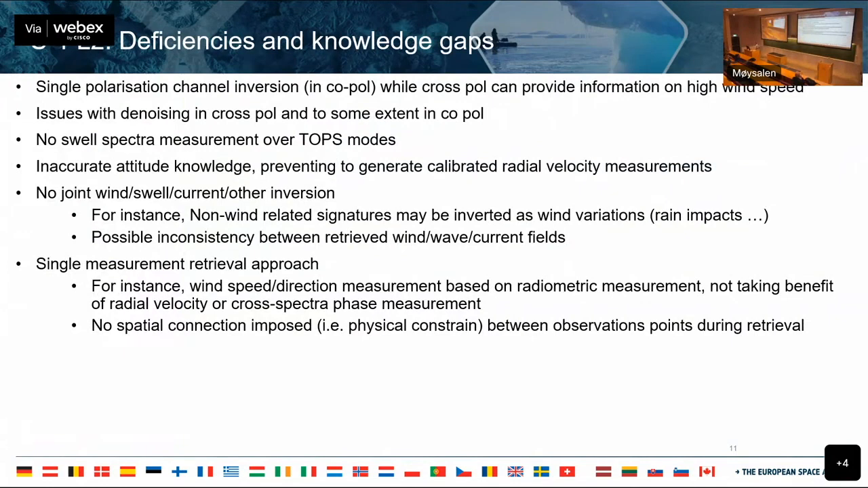So here are some knowledge gaps or deficiencies. I'm not going to go through all of them, but just highlight a few. There's been a lot of work with the cross-pole, especially related to high winds, and I think Ralph will talk about that a little bit later. There are issues with denoising. This is particularly true for the cross-pole, and there is some work still needed on the co-pole as well.